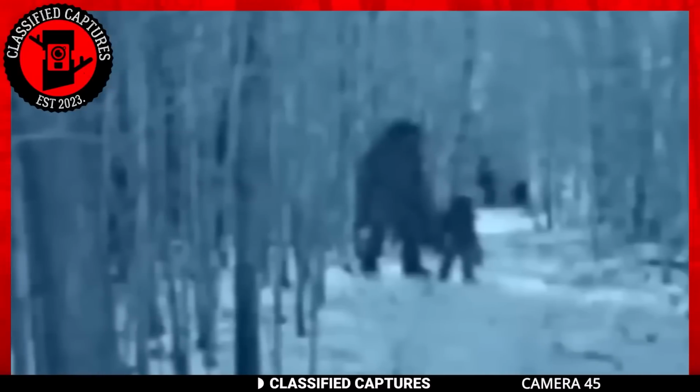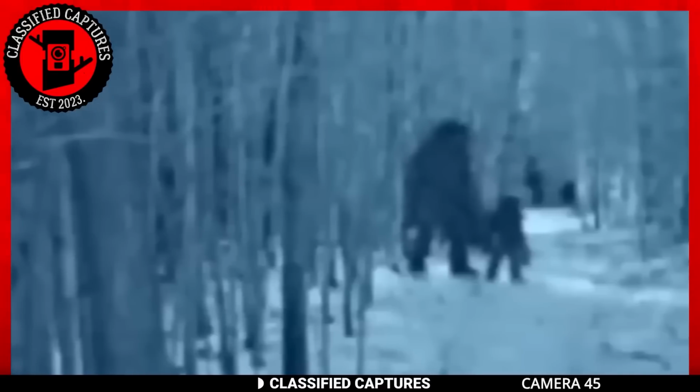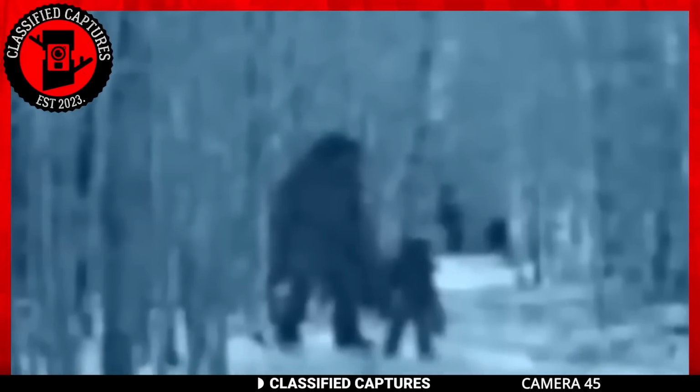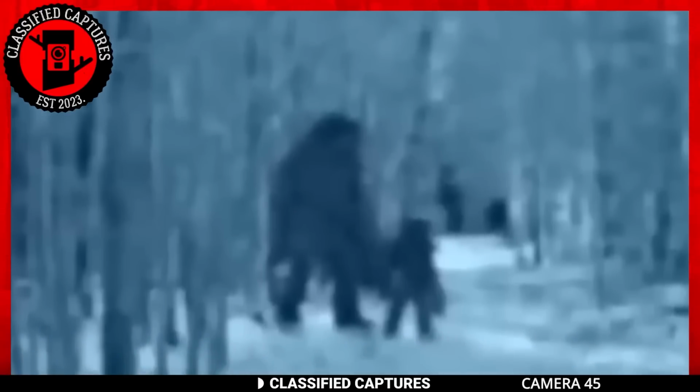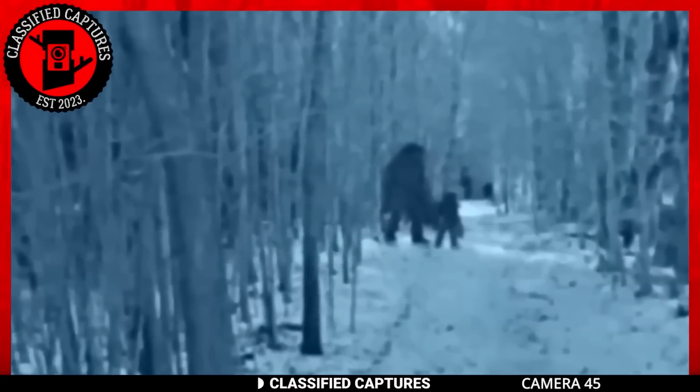If you didn't know any better, I'd say those are another set of Bigfoot. Could this be a nuclear family of Bigfoot moving together through the woods, or are they part of a larger community of Bigfoot that has successfully evaded discovery over the years? But here's a question that arises. Is this image even real?